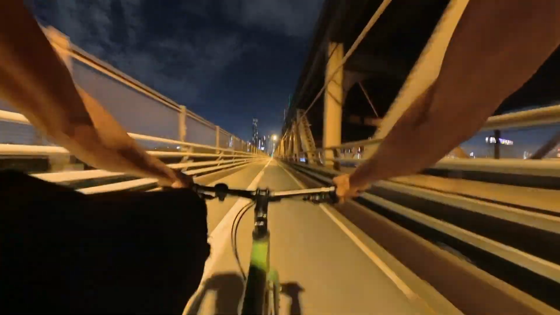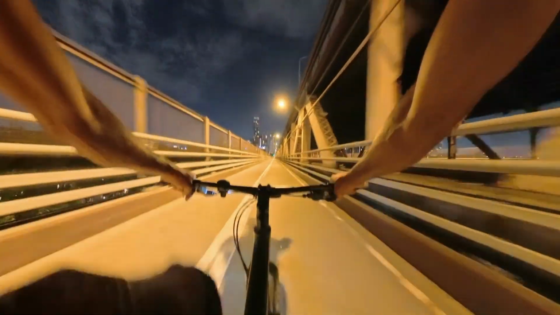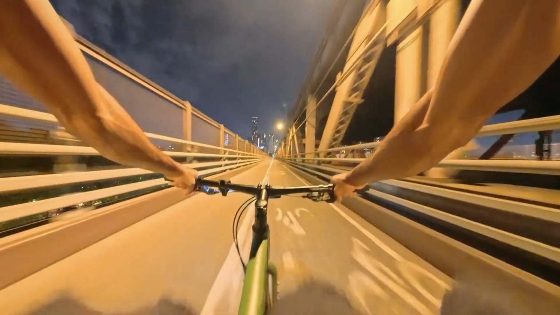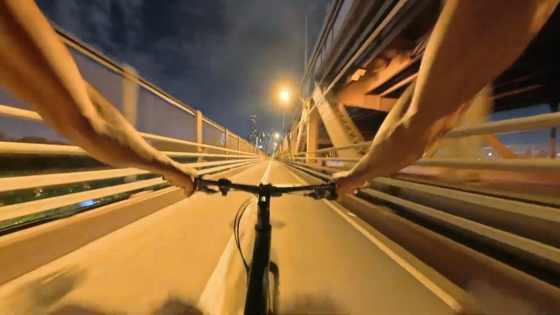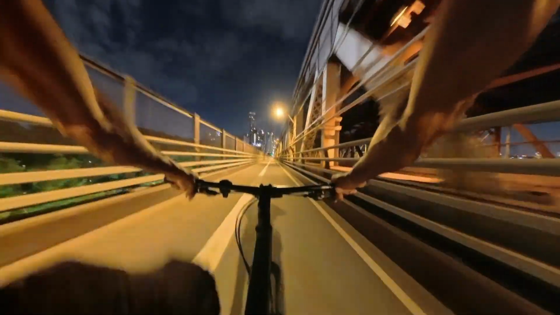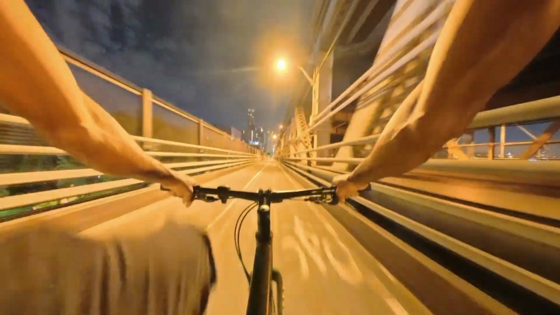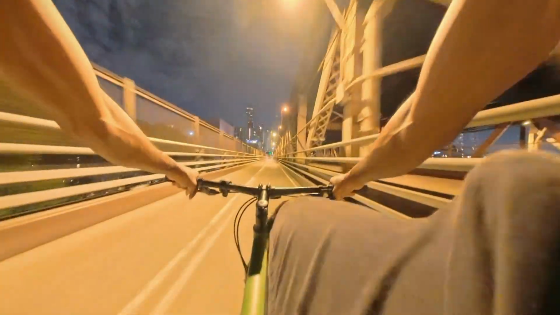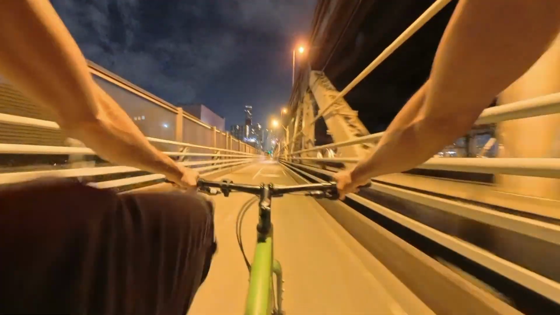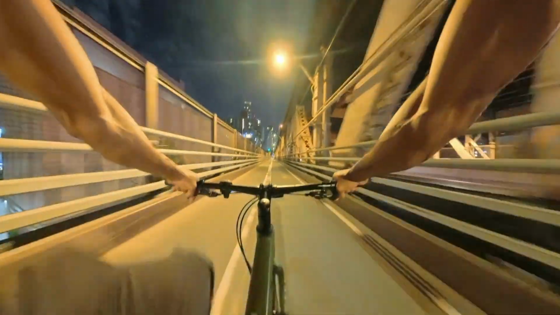Woo! This bike is really solid at high speeds. Does not feel like a $250 bike. That's for sure. Woo! Yeah.